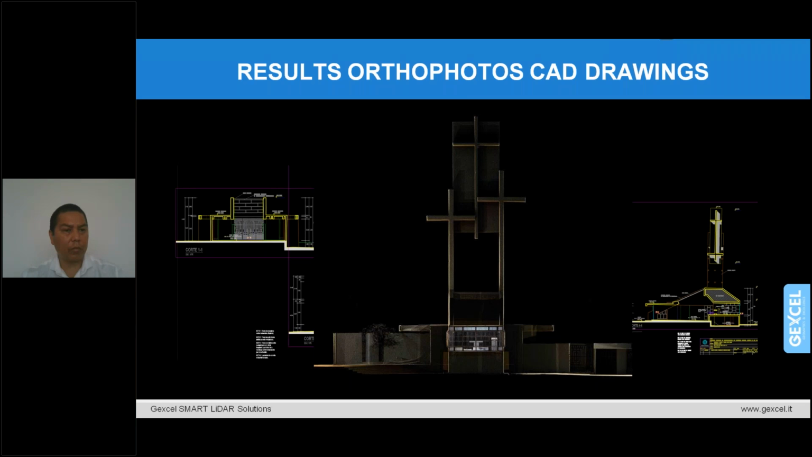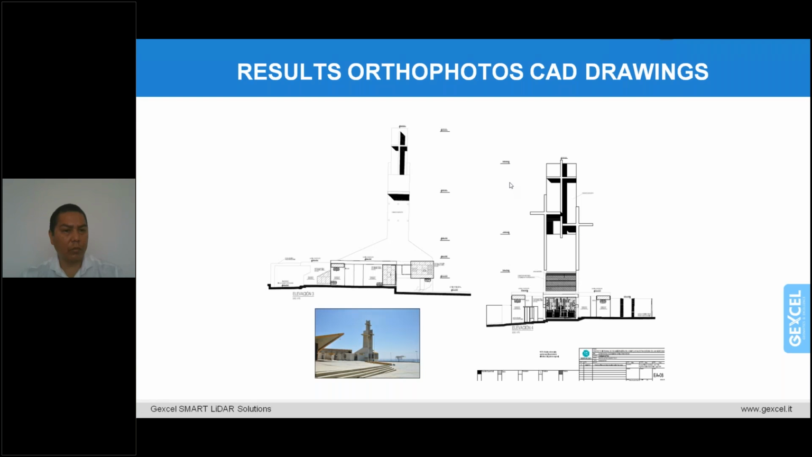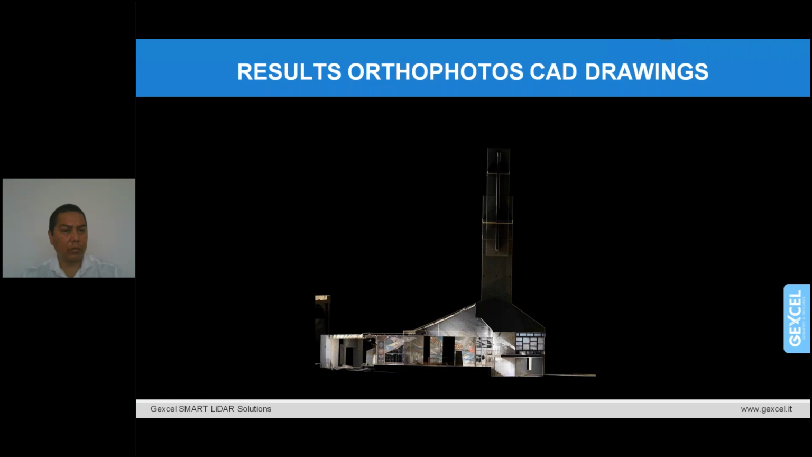So starting from the orthographic view of the facade, all the CAD drawing has been extracted in order then to compose all the project drawing. And I like this picture because you can see how it's not straight, right, Willy? It's not on plumb.